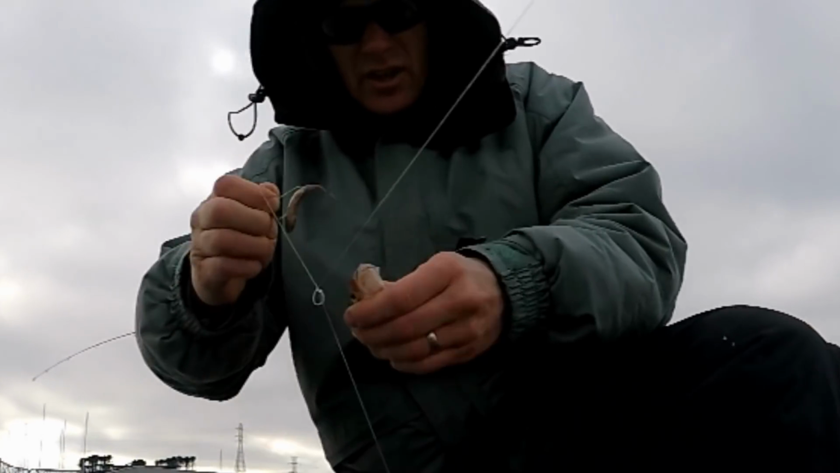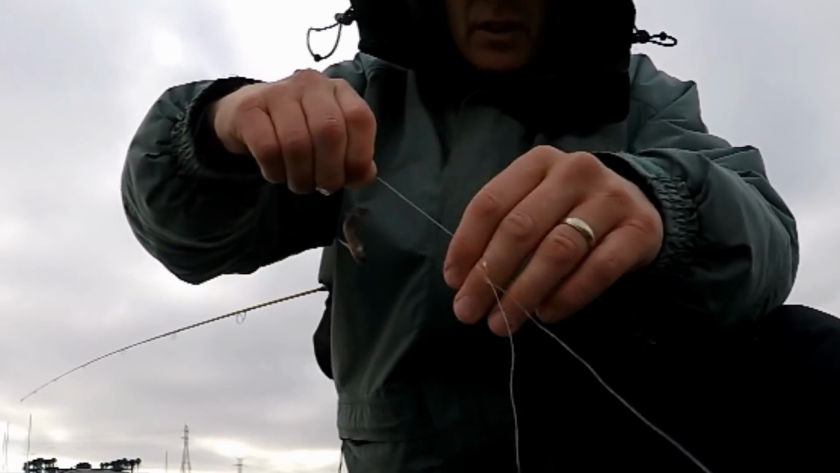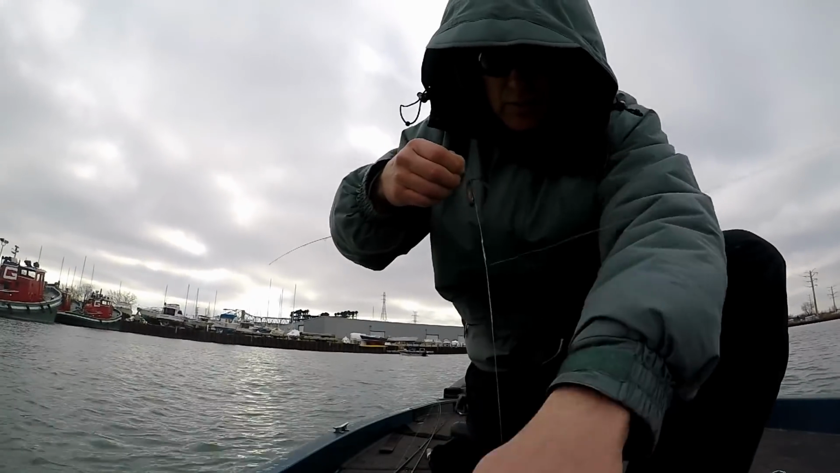I'm not sure if we showed you how Jim hooks these. Hooks them basically right underneath the dorsal fin, which allows them, on the snell hook, snell line, to swim around. Give it all the action you need to attract this perch.